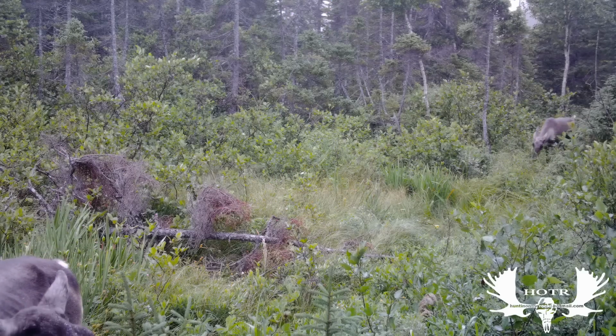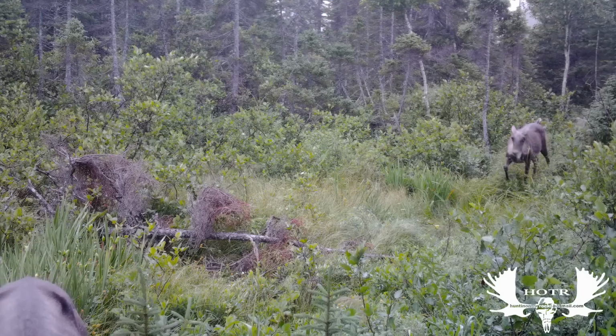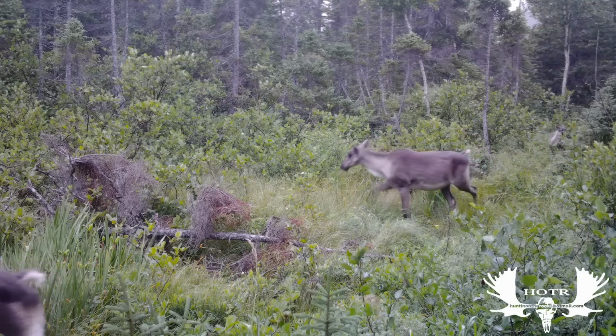Not just one mother caribou and a baby, but I ended up getting 2 and a baby as well. I couldn't believe it.